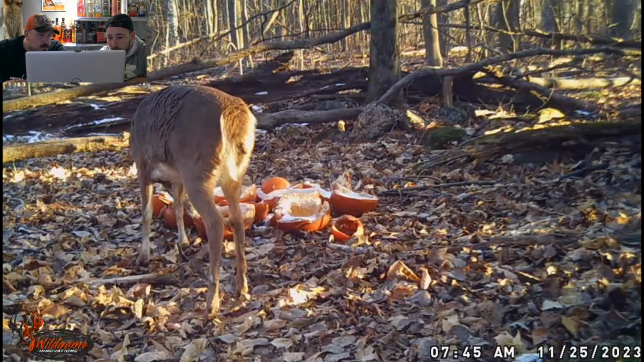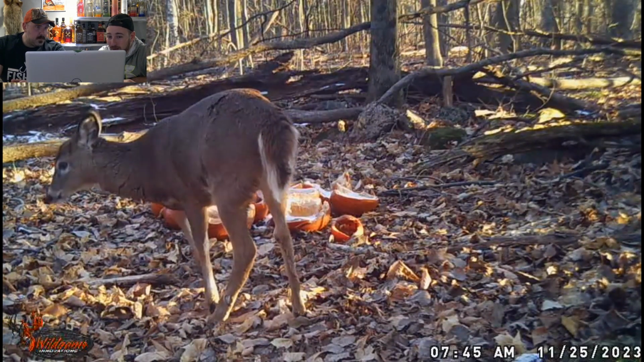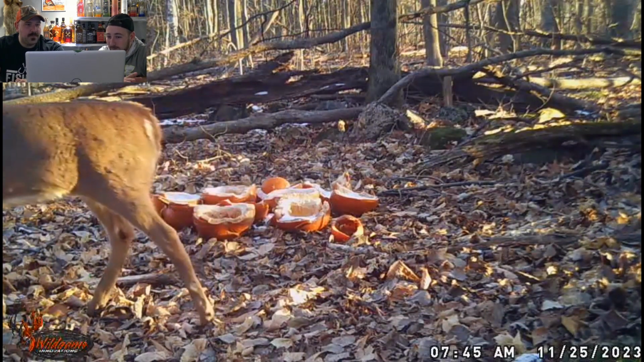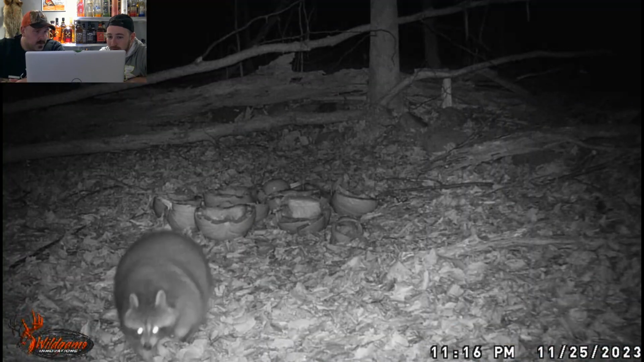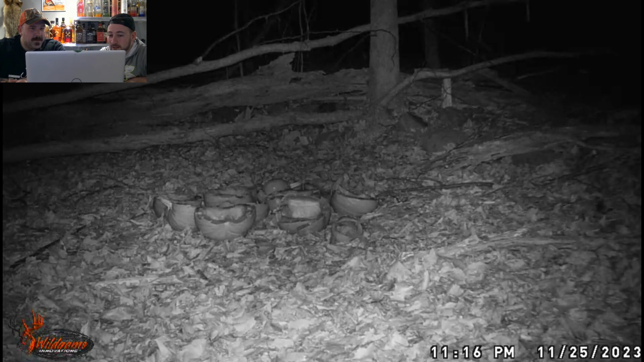That's a fawn. Oh, he's smelling the rim. But definitely, look, intrigued. Doesn't know, but wants it, but doesn't want it. All right. It wasn't ready yet. Oh, raccoon. That's a big fatso, man. Oh, my God. That makes a good hat there.